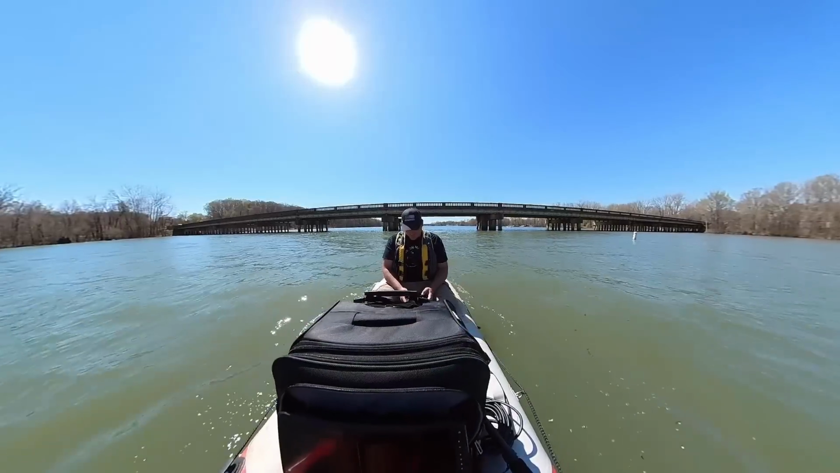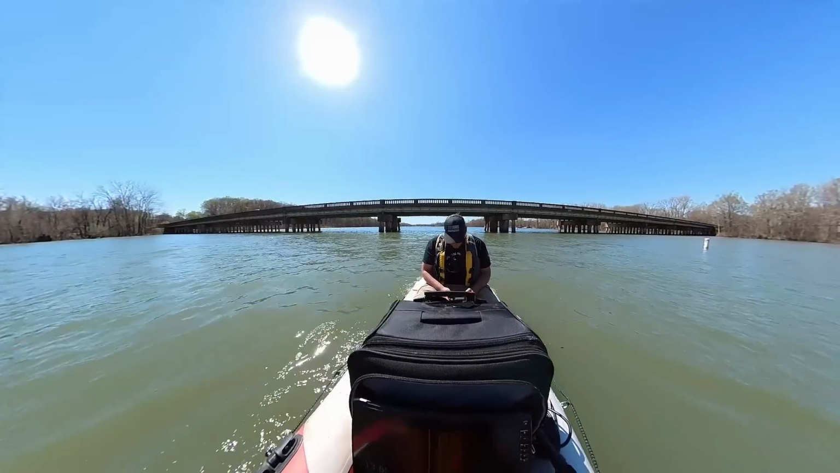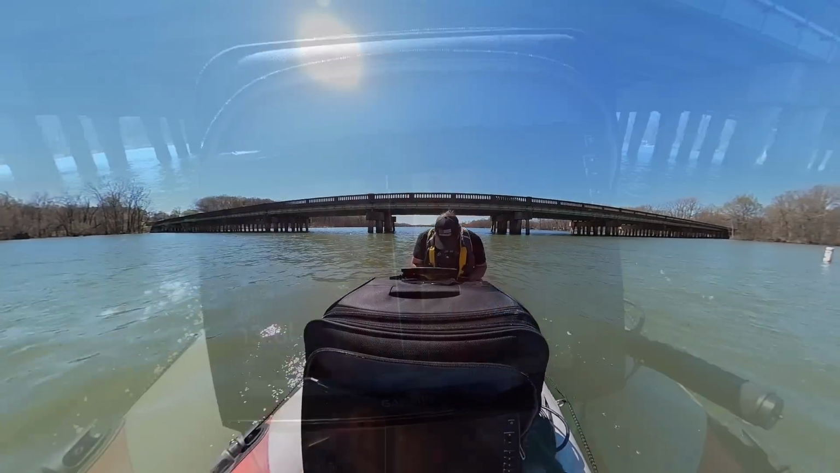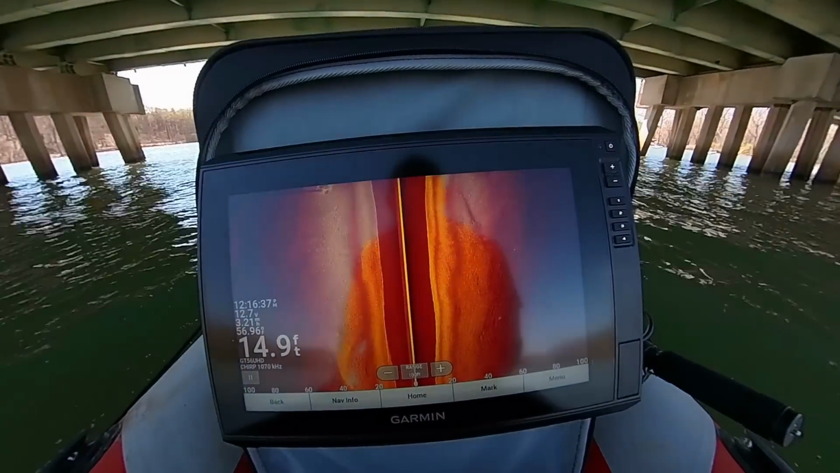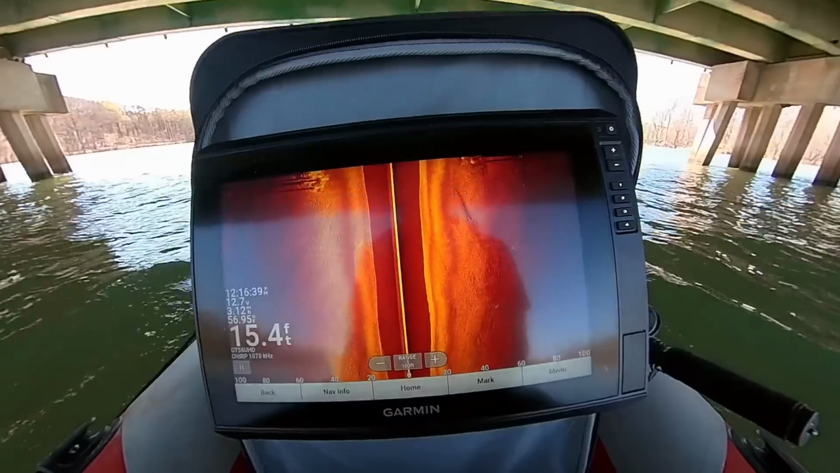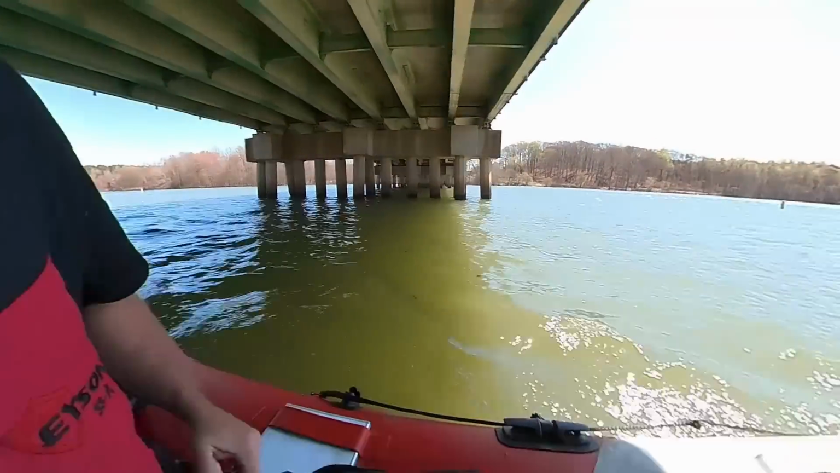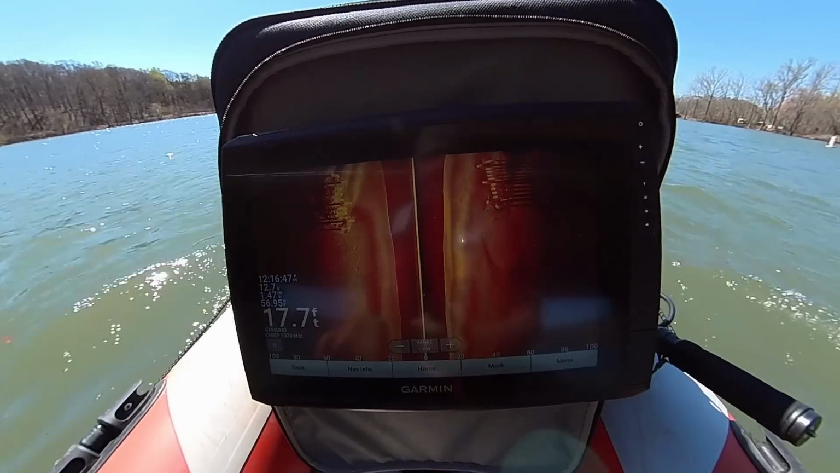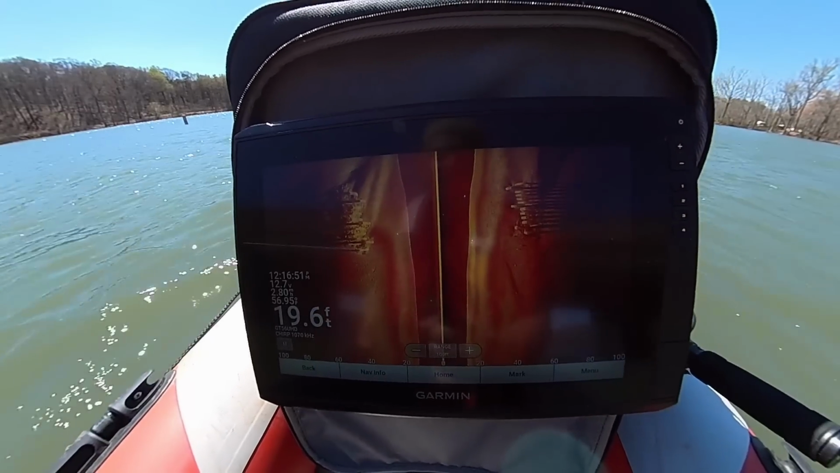So we're fixing to go underneath this bridge, and I'm gonna try and center it right in between the pillars. I'm gonna show you guys what it looks like on the sonar. Check this out. So we're going under the bridge right now, and you can see on each side are the pillars. They're about 50 feet away from us, so you can see there's about 50 feet. And there are the pillars. Obviously, all these black bars behind the pillars are blind spots because the sonar can't go through concrete.